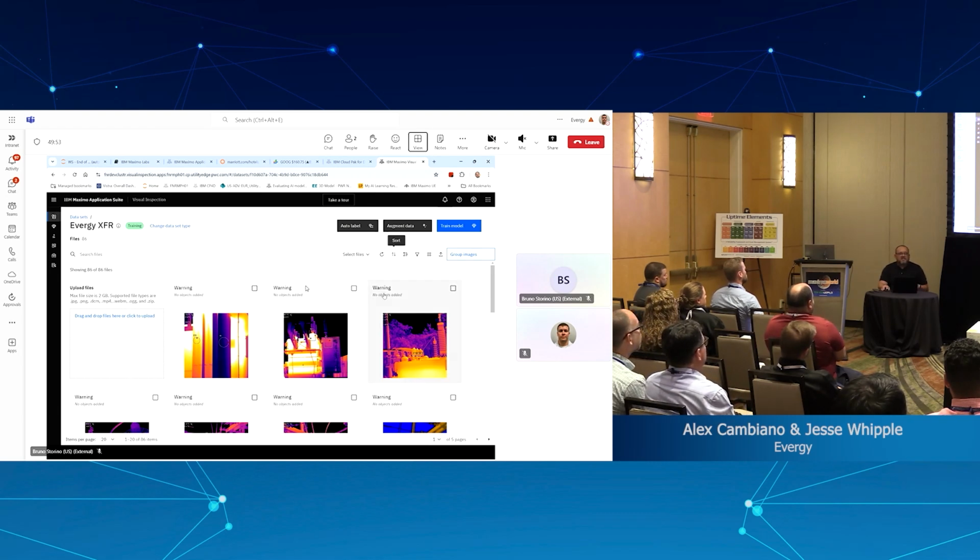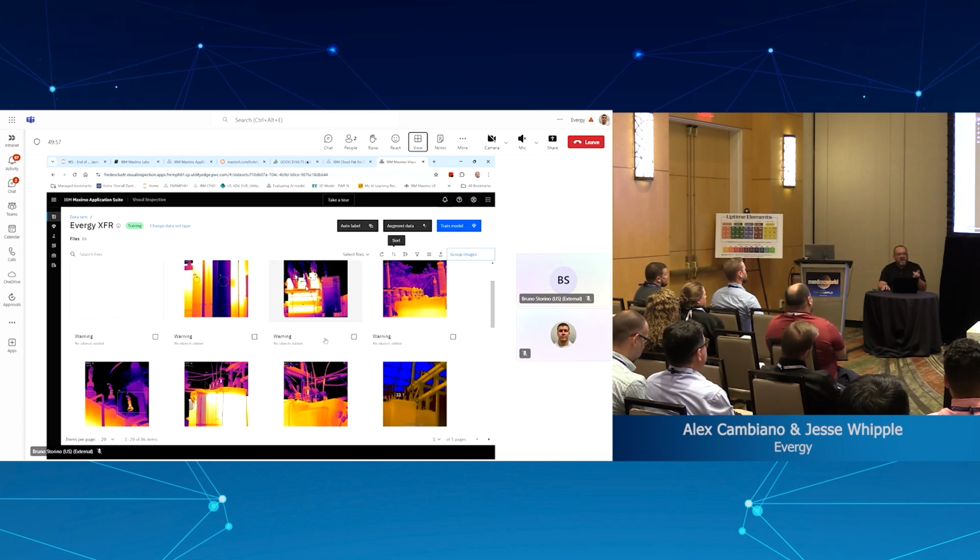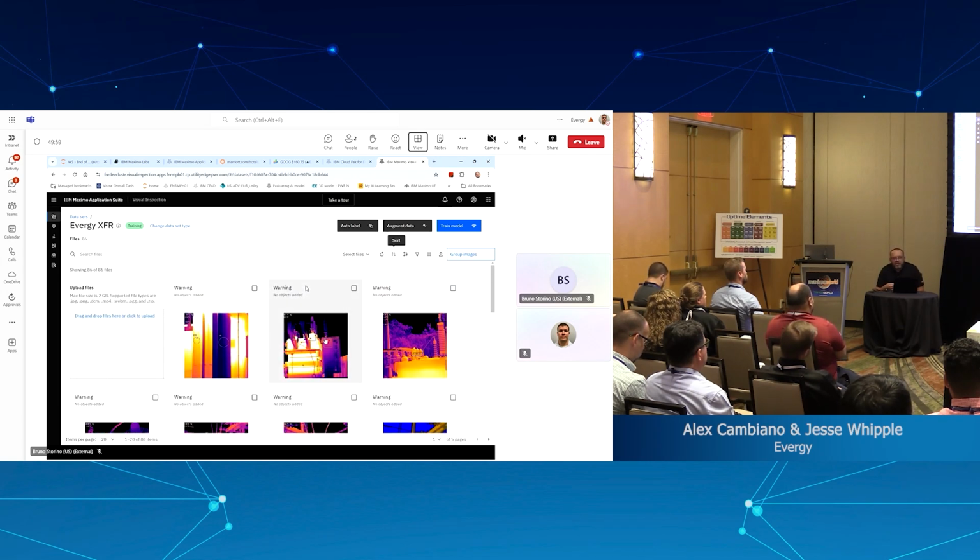And where you see here, warning, right? This is the classification information that we provided to the machine learning model. That's our instruction to them. So they look at this and they see a warning. One of the challenges that we had, and it was mentioned by them, is that Average only keeps the positives, right? They don't keep the negatives.